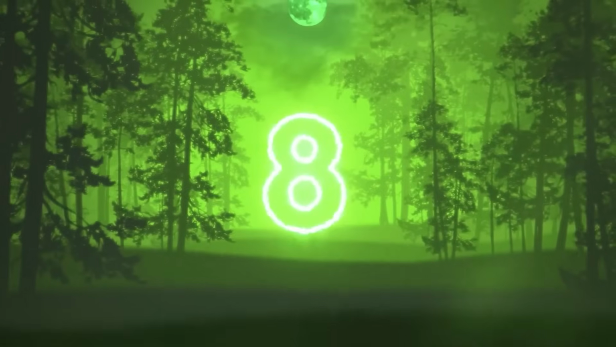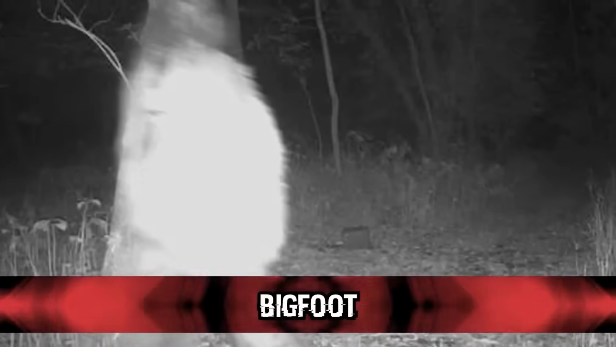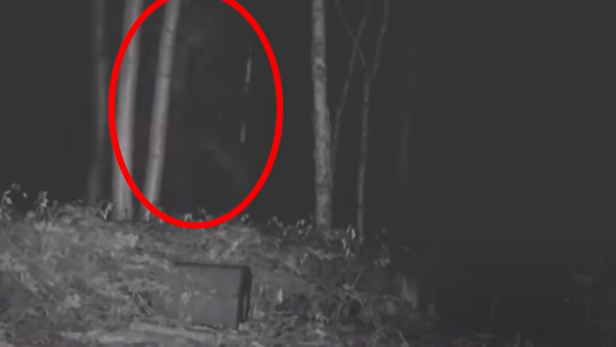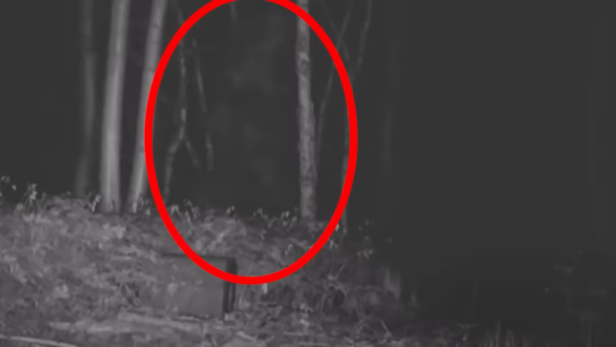This footage was uploaded to the YouTube channel Jimmy B Trail Cams and shows what looks to be a large, hairy creature walking across the screen through the trees. Jimmy B uploads all kinds of trail cam videos in Birch Bay, Washington. There are videos of foxes, wolves, hawks, owls, and this. And that's kind of what sells it for me. Like, this isn't someone who just seems to be a Bigfoot enthusiast. He just seems to have a passion for wildlife of all kinds. Probably wasn't even trying to capture something mysterious like this, but just happened to.